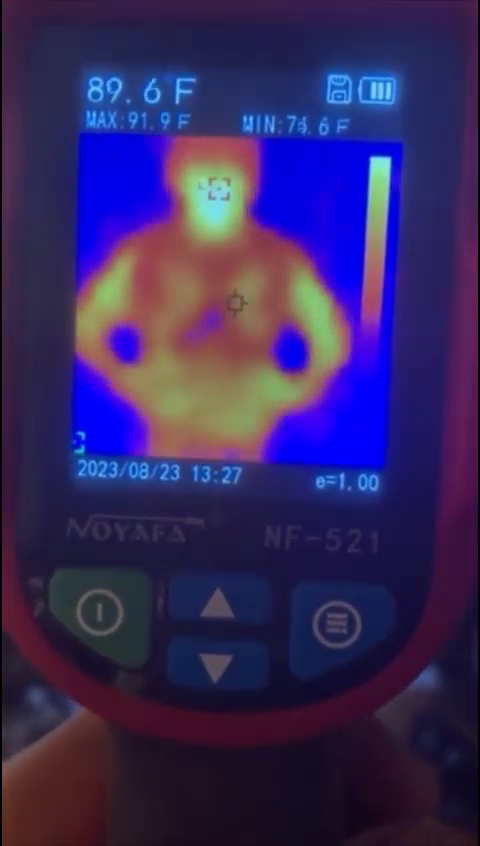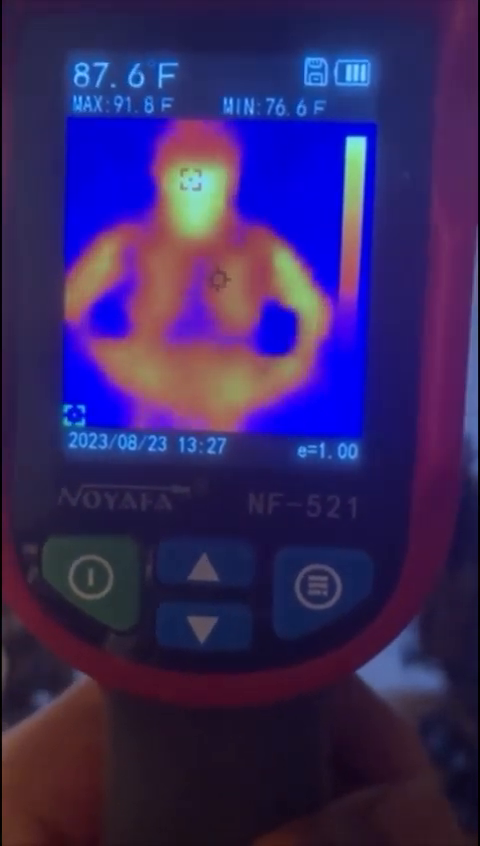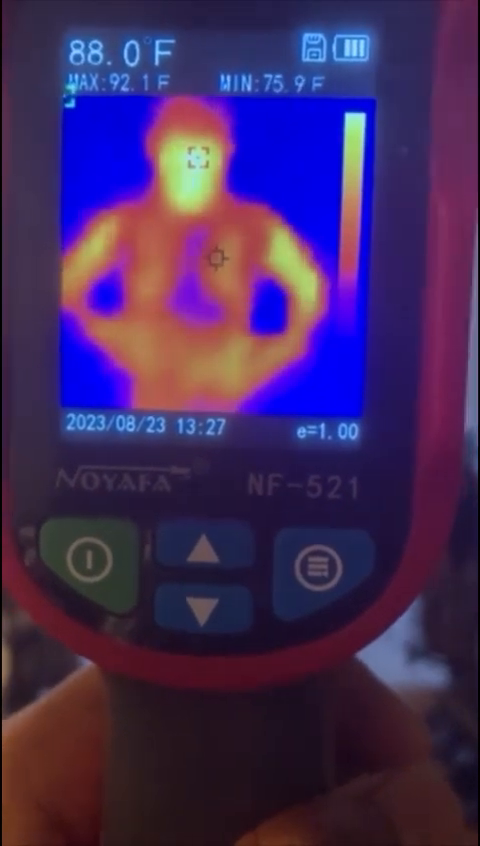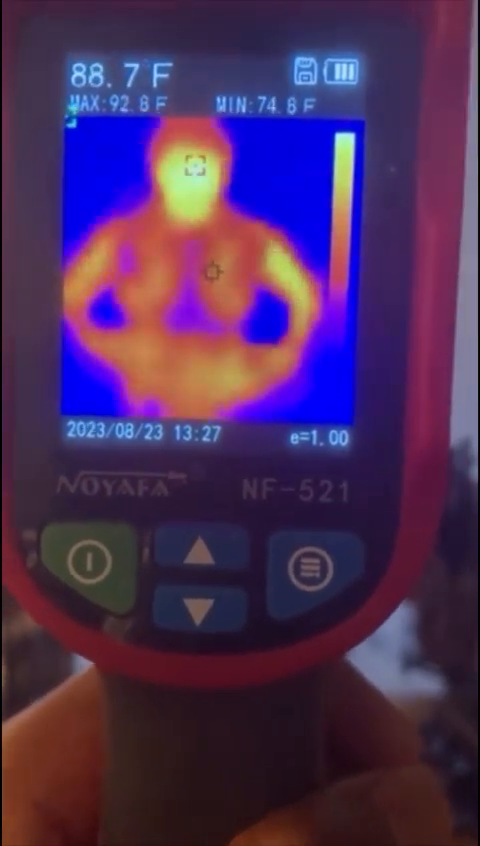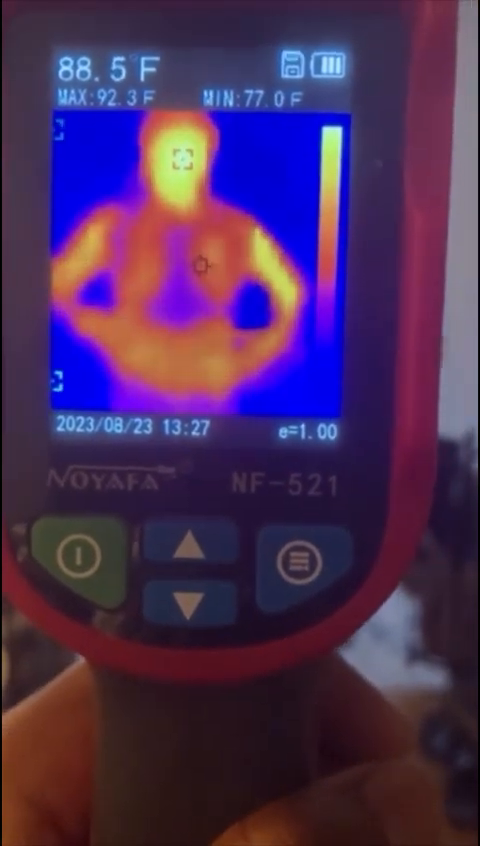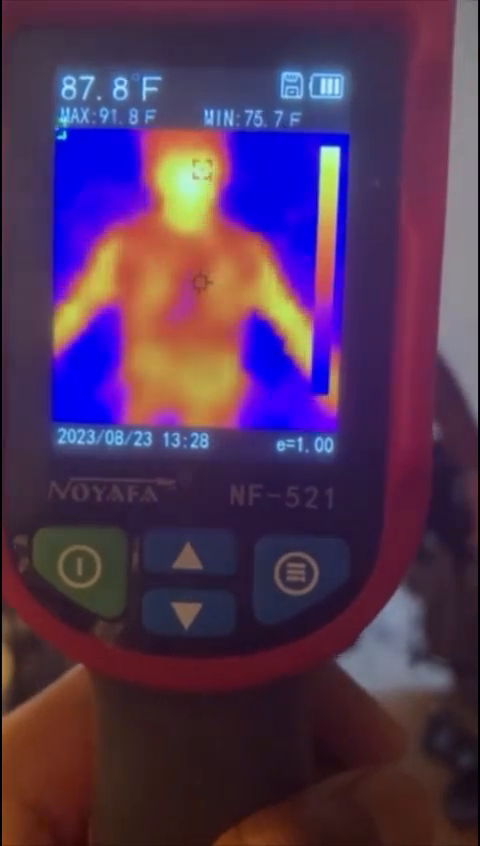The thing that I'm trying to pay attention to the most is the heat that's generated here. Here is where a great portion of the energy coming from my iPhone SE is attacking through frequency resonance, attacking both kidneys at the same time.